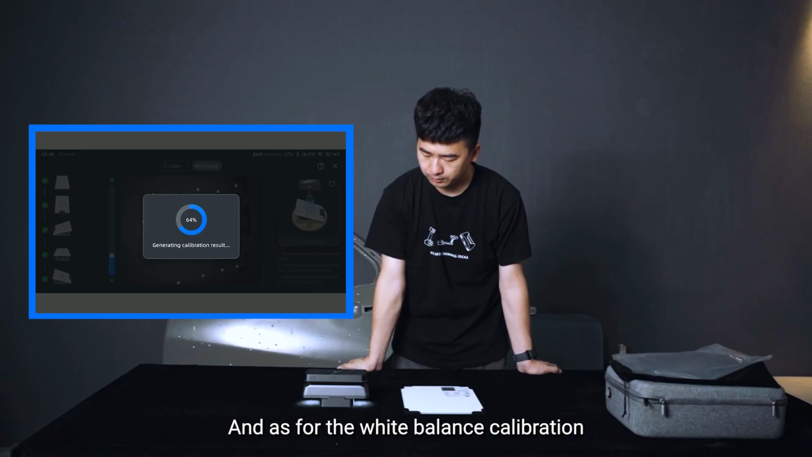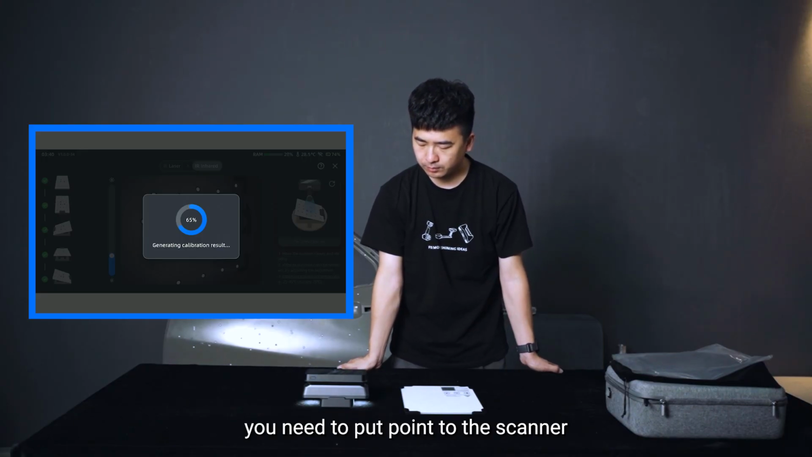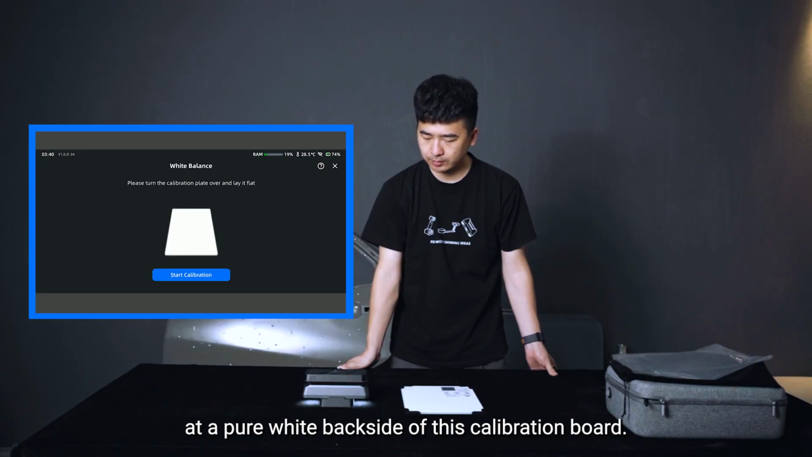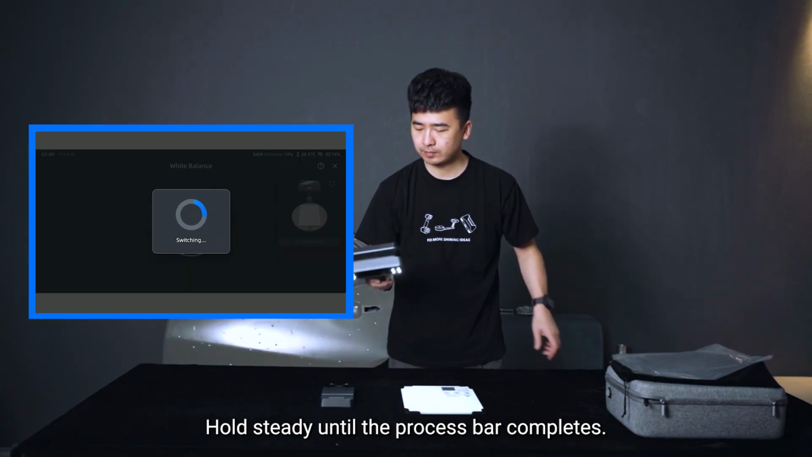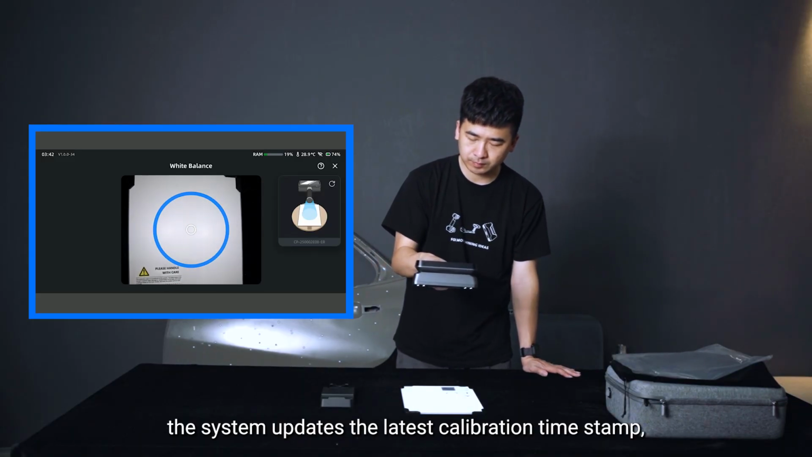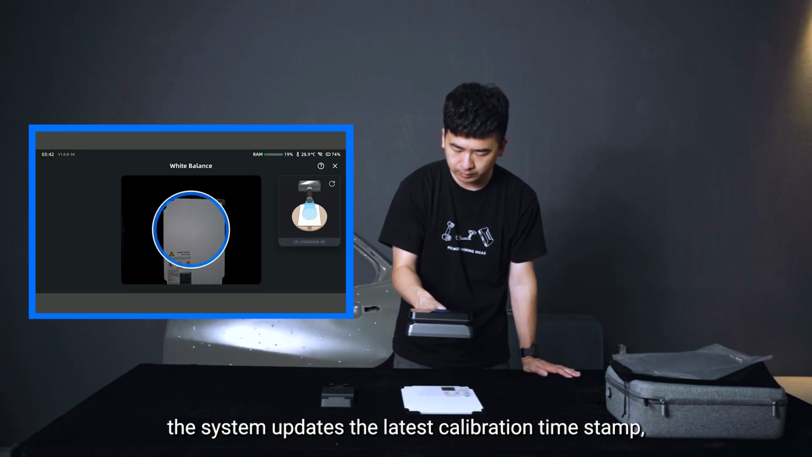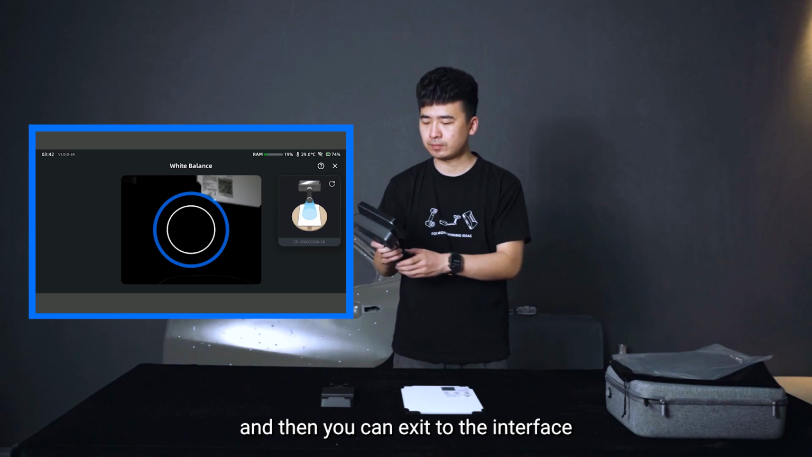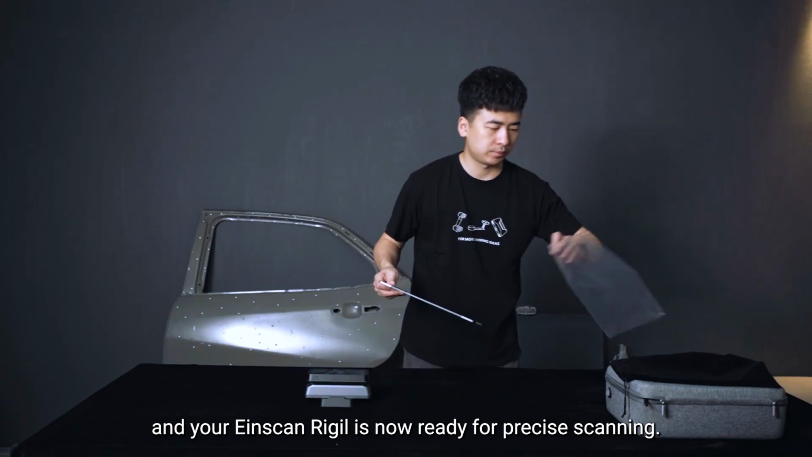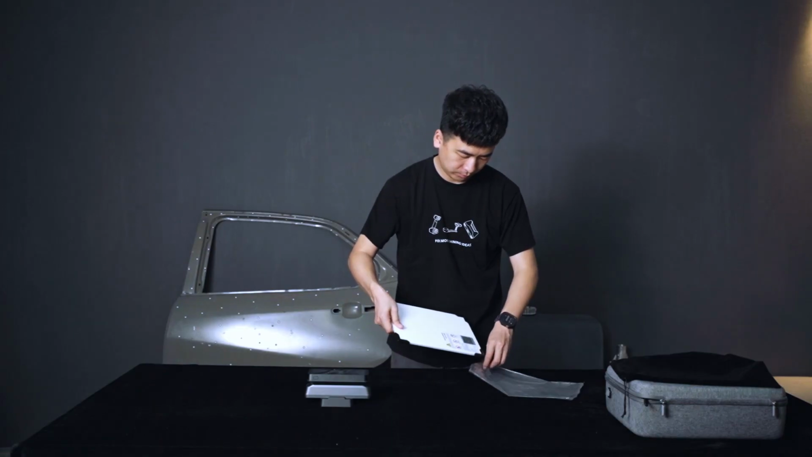And as for the white balance calibration, you need to point the scanner at the pure white backside of this calibration board. Hold steady until the progress bar completes. Once both modes finish, the system updates the latest calibration timestamp, and then you can exit the interface. And your EinScan Rigil is now ready for precise scanning.